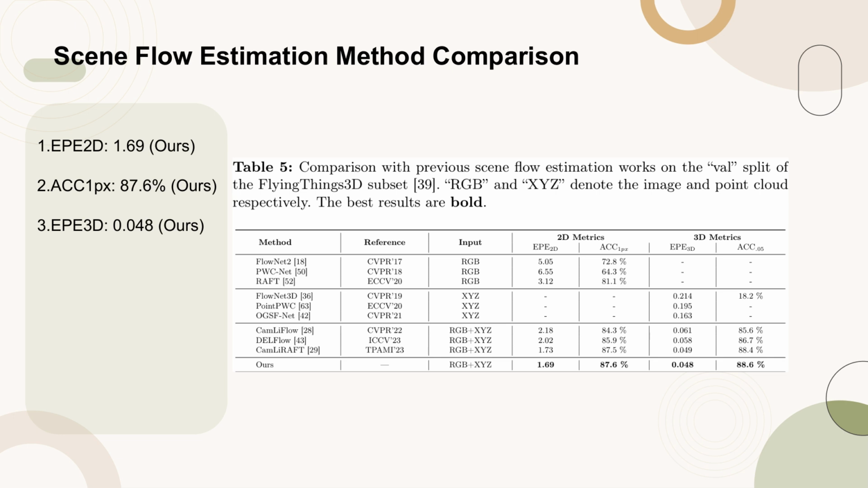Our method, which utilizes both RGB and XYZ inputs, achieves the best results in EP2D, 1.69, ACC1px, 87.6%, and EP3D, 0.048, demonstrating superior accuracy and efficiency in scene flow estimation.